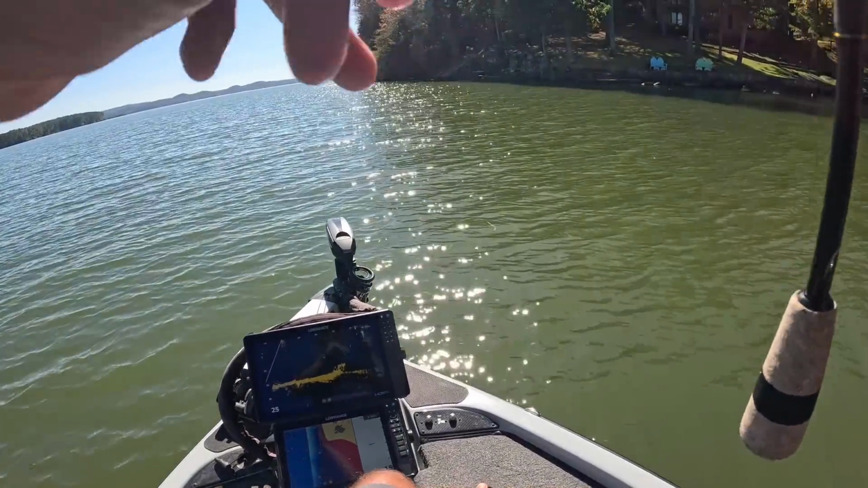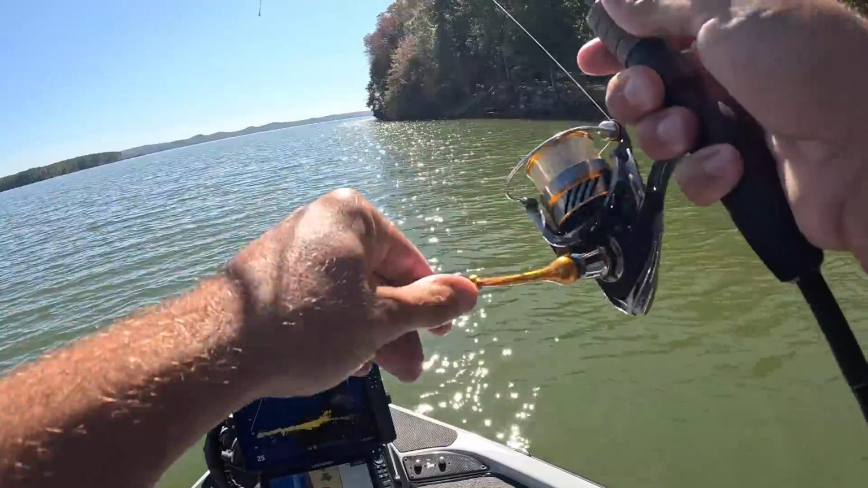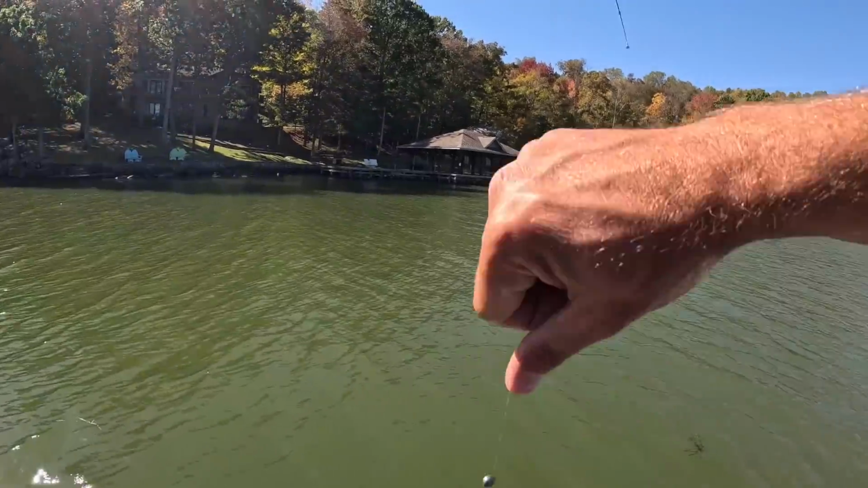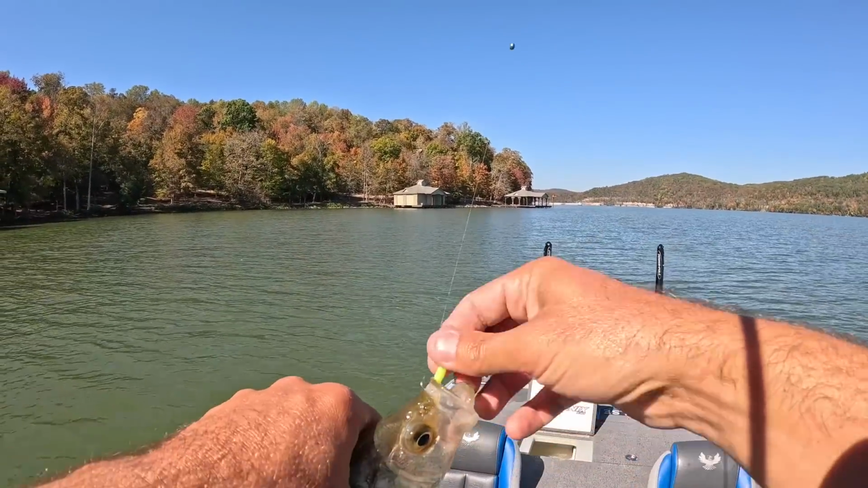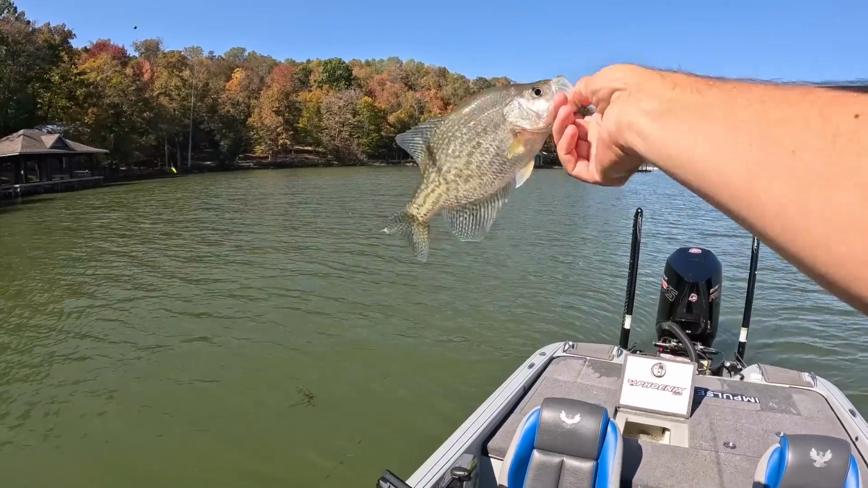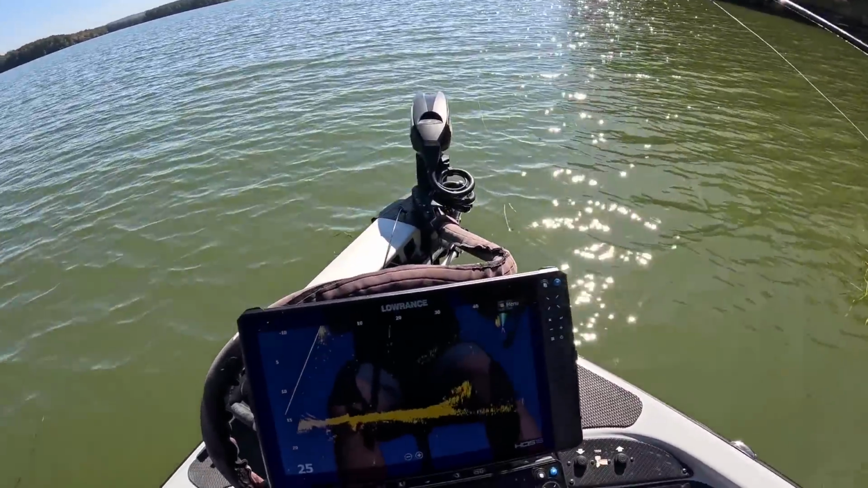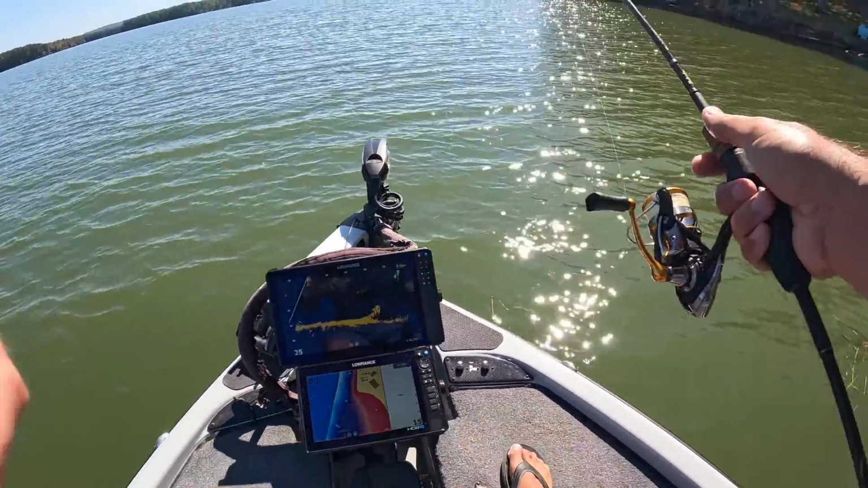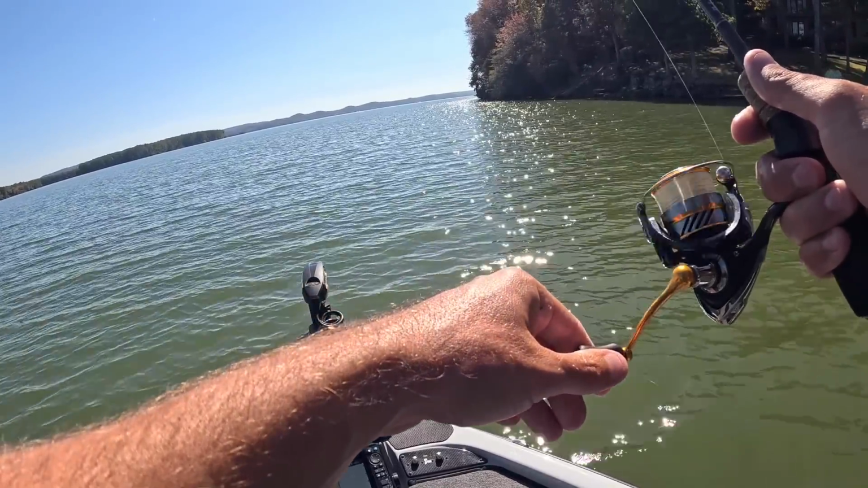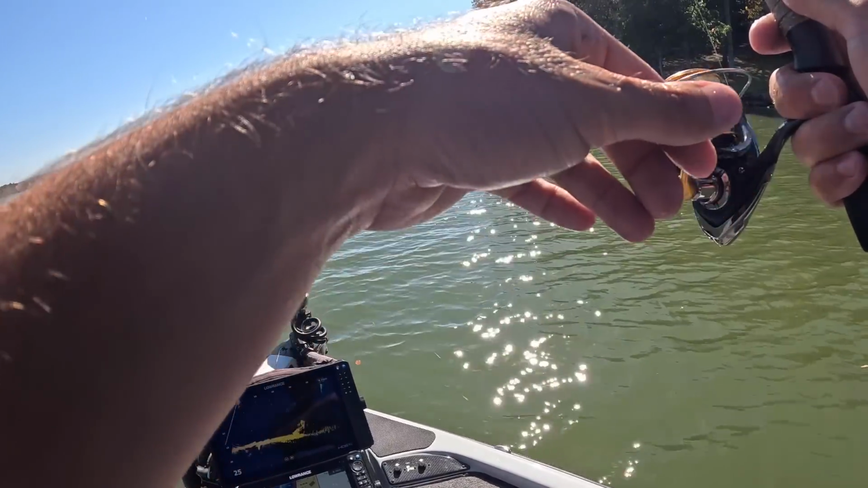There we go. Come on up here, crappie. How wide that fish is, sitting down there in that 15, 18 foot dirty water, bleached out. You know, see my bait going down on that stump right there. I'm just gonna come right over the top of it. Most of them crappie are either sitting under that stump or right on the back side of it. Most of them right on the back side, right in that little current break.